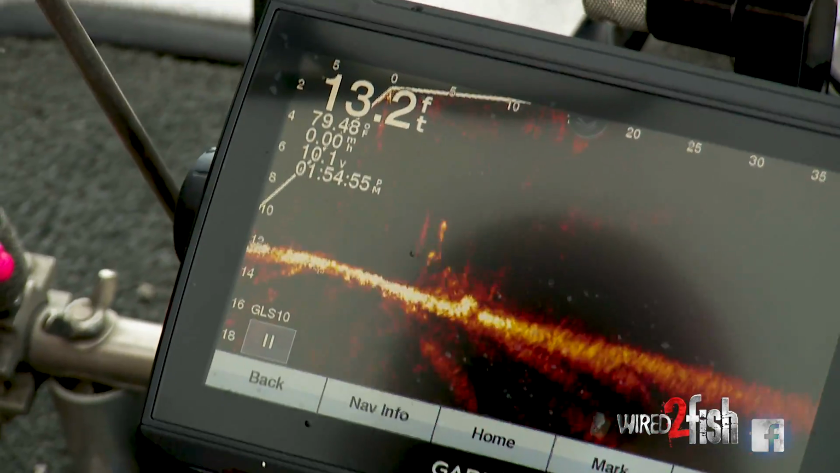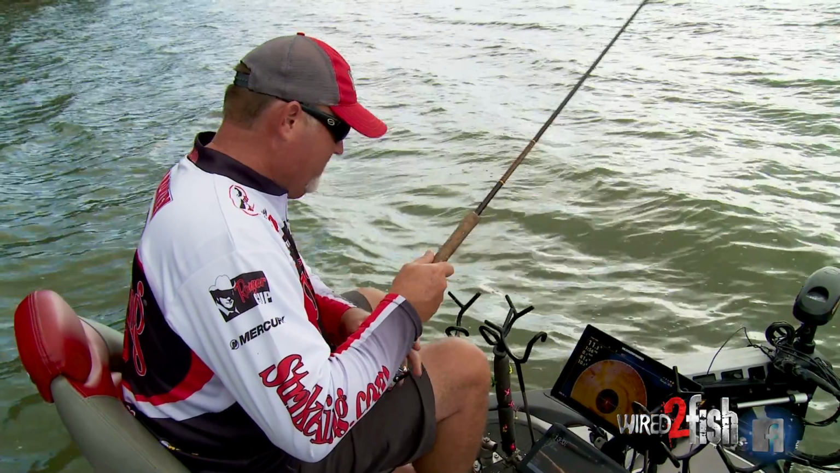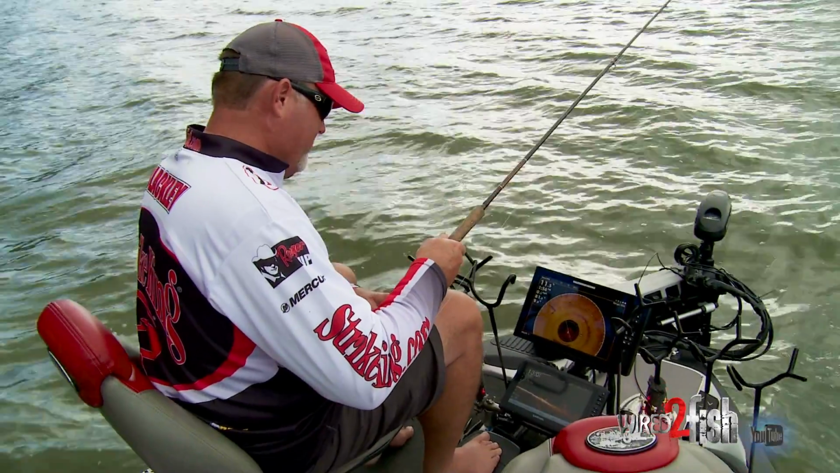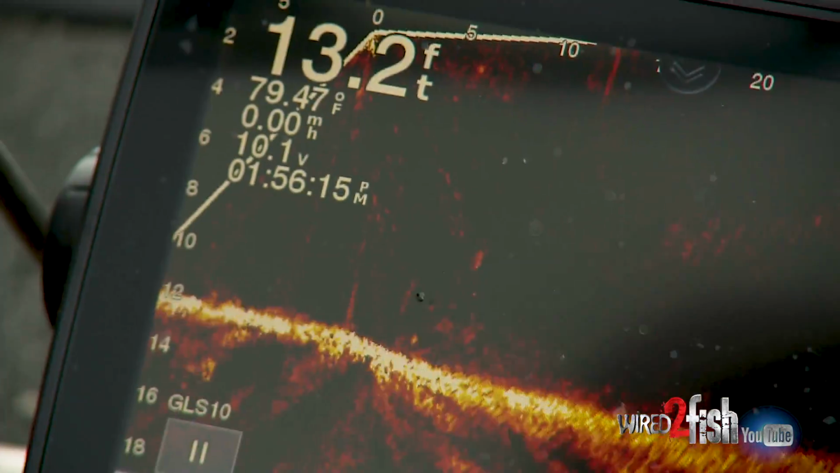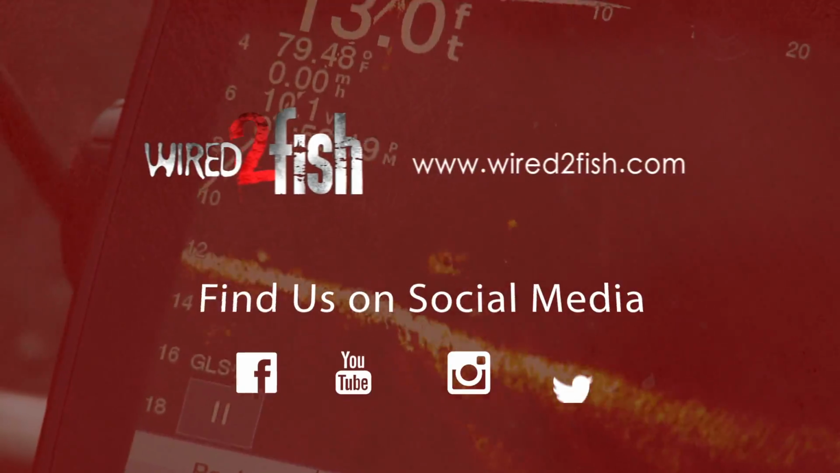If you got kids at home that like to play video games and you want them to be fishing, get you one of these. It's better than any video game you'll ever play, I promise. Because it's live. Real fish, real bait, real poles.